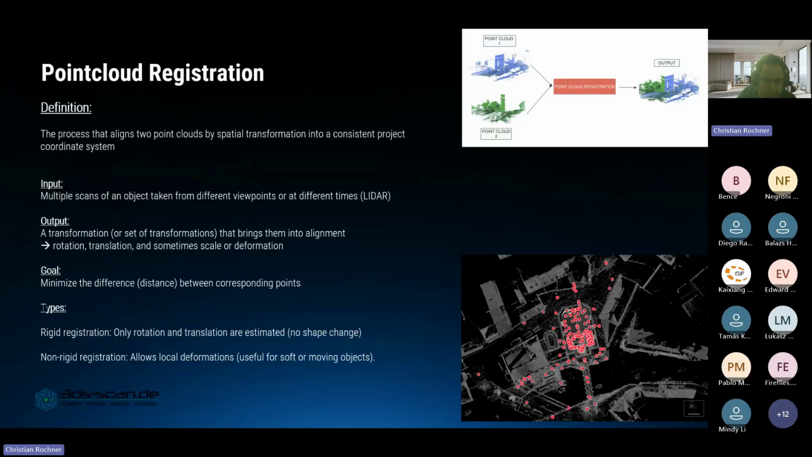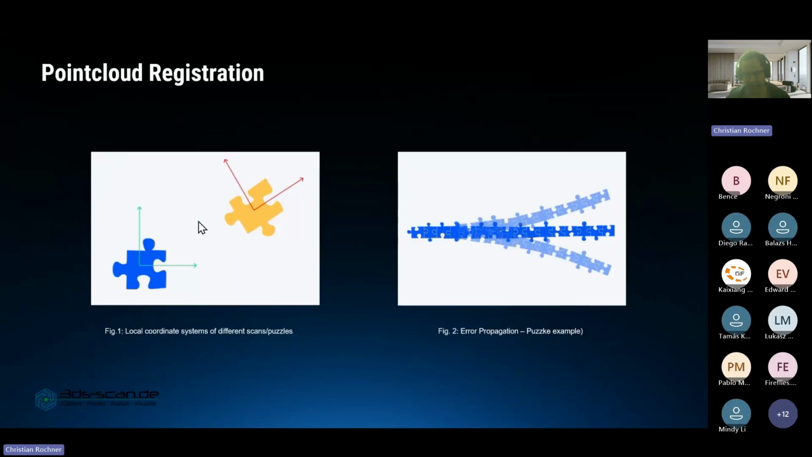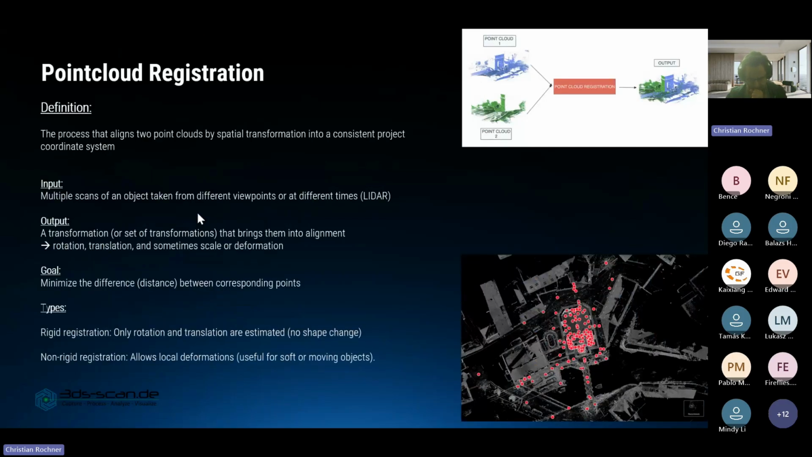So these are the two different types of registration. I will say a few words about that later on. Here on the screenshot, you can see a setup of, let's say, 100 scans, all in relation to one another and aligned, in this case, in the Leica software, which comes with the scanner.